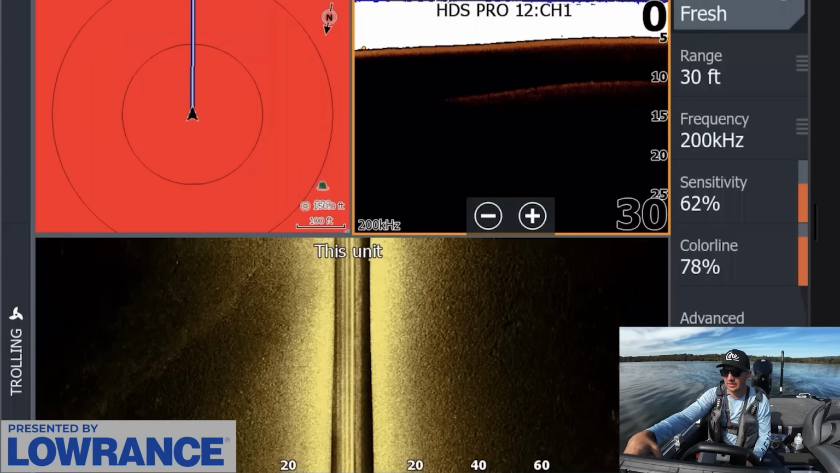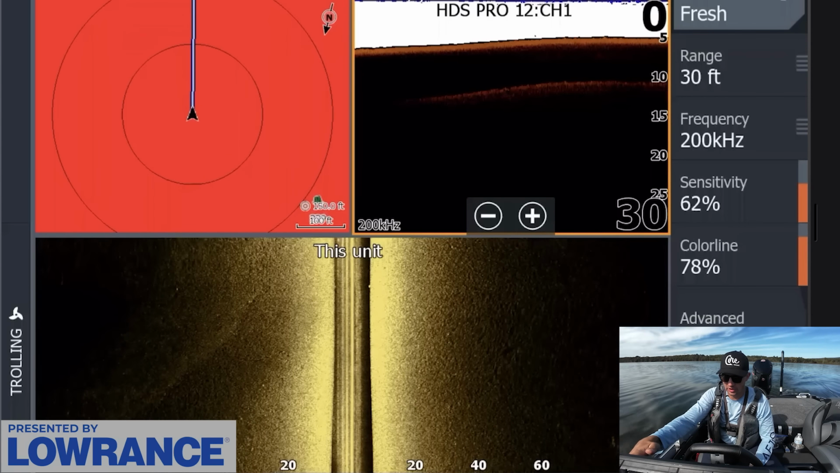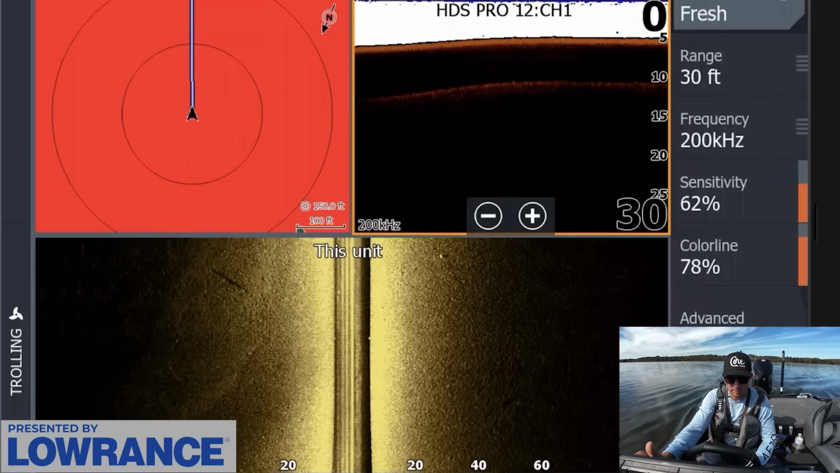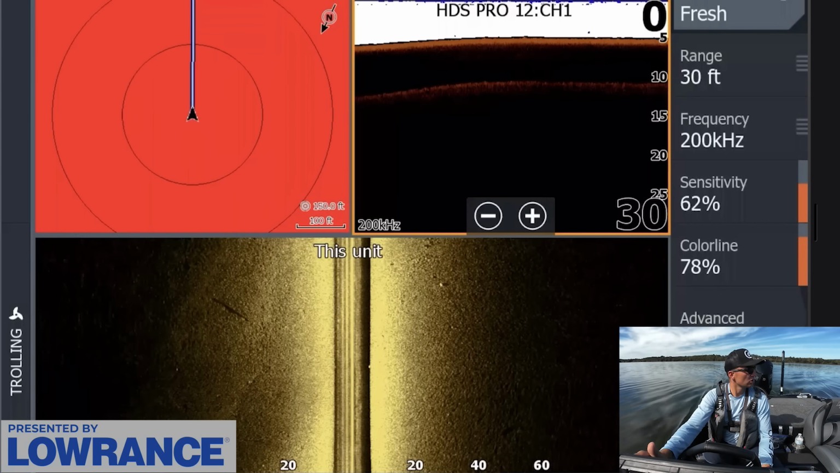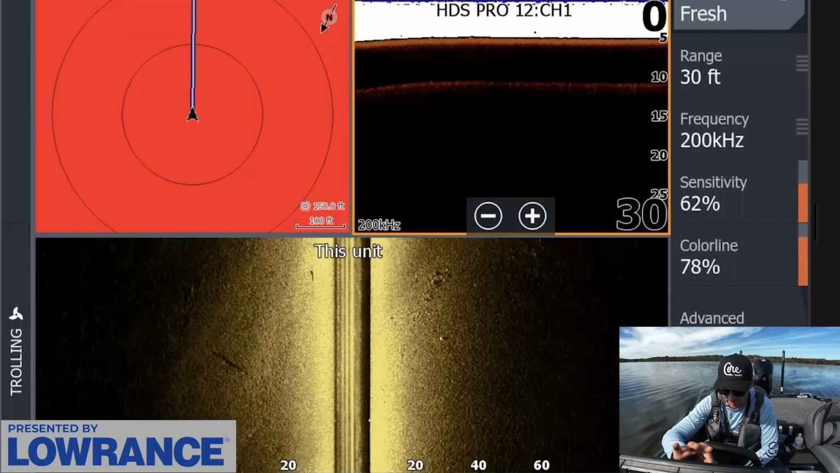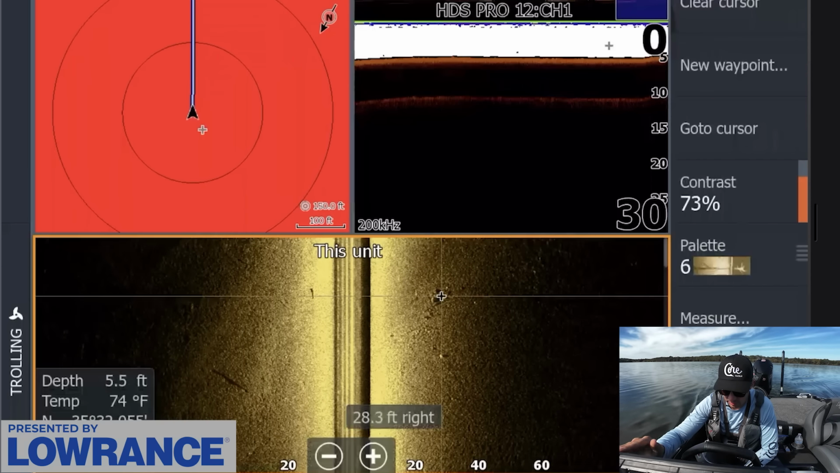I haven't really made it to this side. You can see there's no waypoints over here. So I'm kind of curious if I can find anything else over here. Maybe there's more brush. I don't know what all the guys on this lake do from planting brush and doing stuff. There's some nice little rock right here and brush.